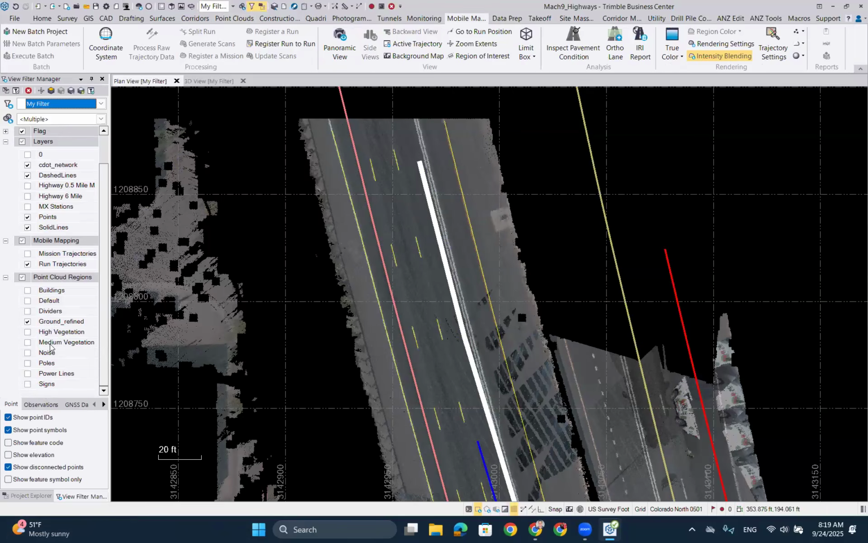So I definitely recommend that you do the classification of data sets, especially if it's large ones like mobile mapping, scanning data from aerial as well. It just helps you in working with your data and makes it much easier to find what you're looking for.